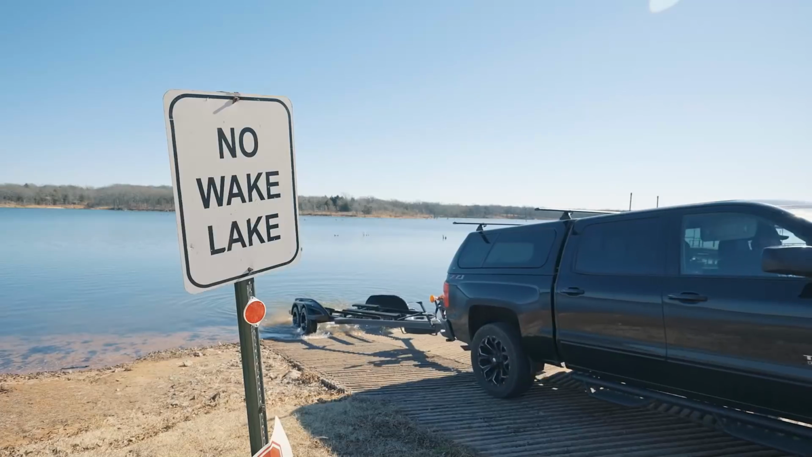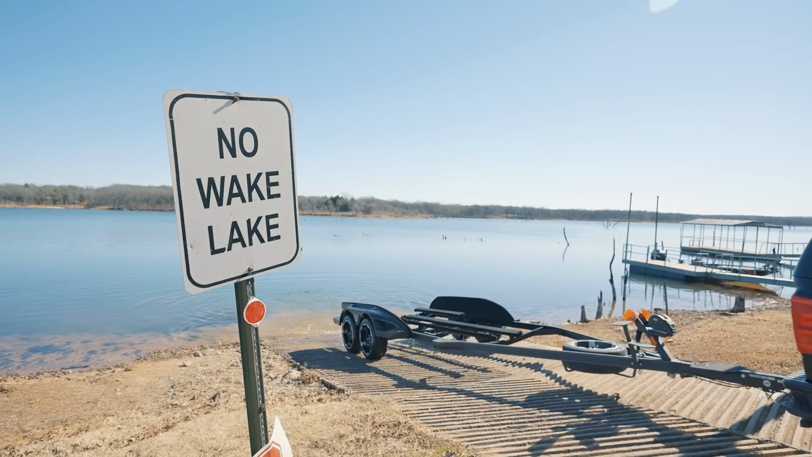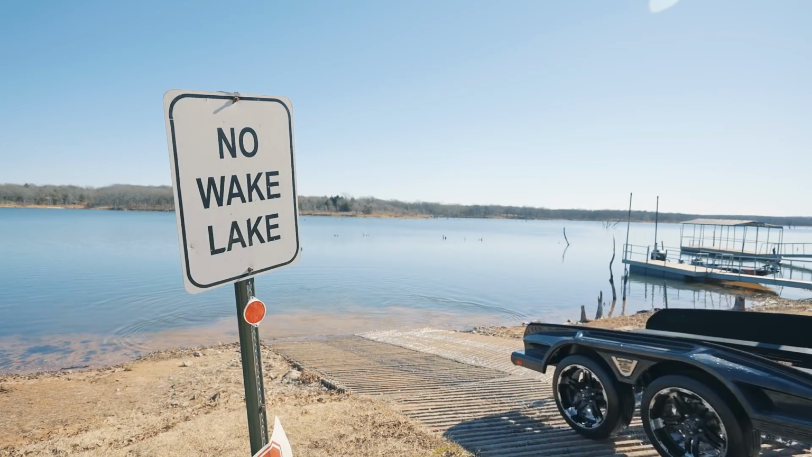Locked in chains, oh yeah. You can never stop this train. Not a lot to knock this thing, alright.